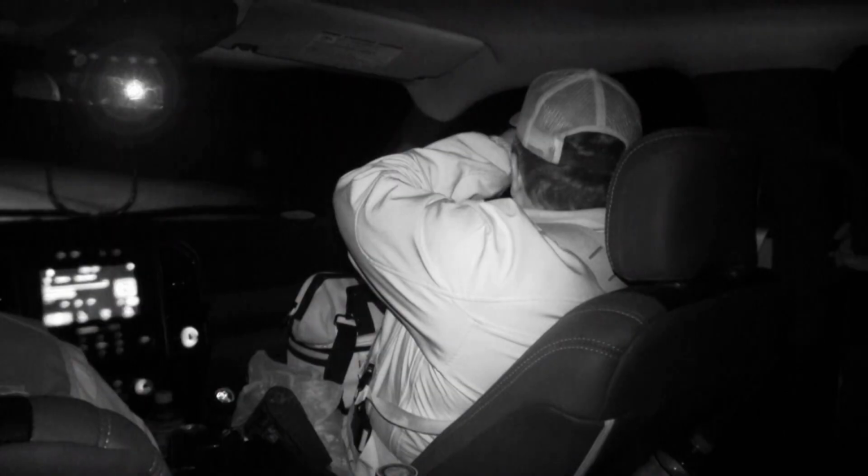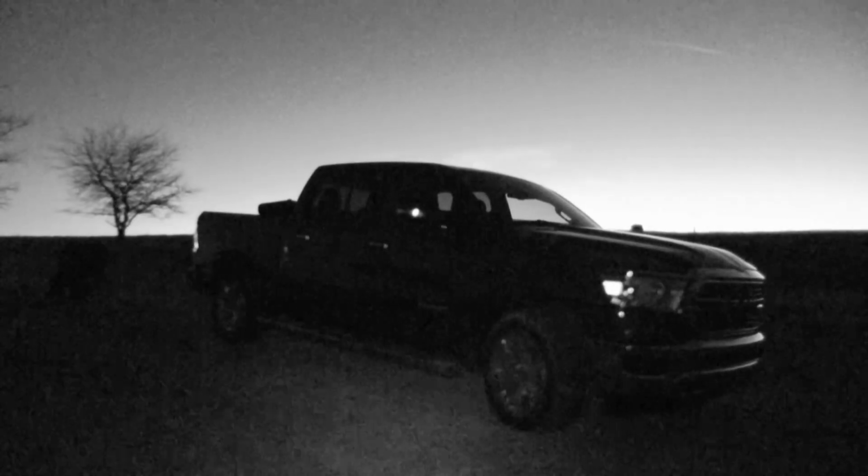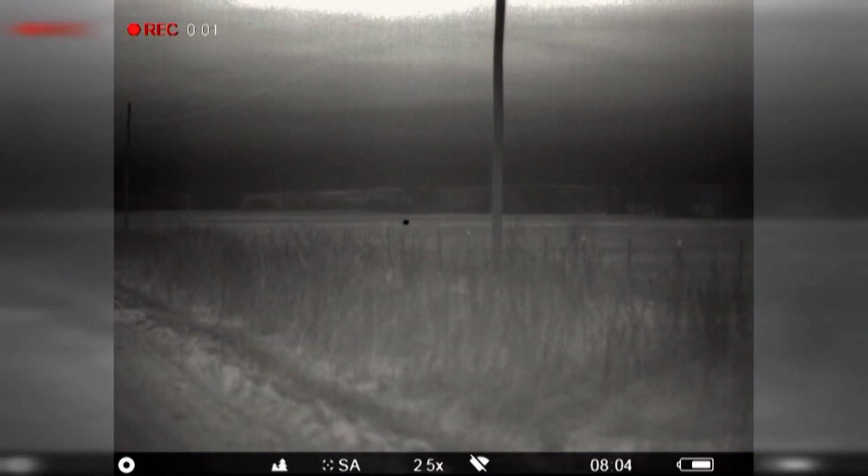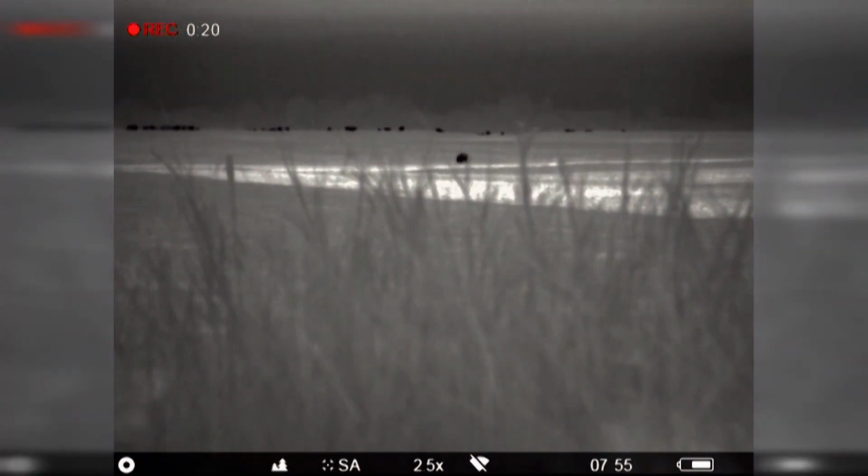Through the night, we traveled from one of Dakota's hot spots to the next in the Ram, scanning different ranches for sounders of hogs. We basically converted the Ram 1500, Motor Trend's Truck of the Year, into a mobile hunting blind, so when we did find something on the Pulsar, we could quickly get on the ground and put on a stalk. He's just milling around out there. Can't we just go right down the line? Yeah, we can just walk right down that county road and get even with him and shoot him. Yeah. But we got a long walk. Yeah, he's actually moving in the right direction right now.